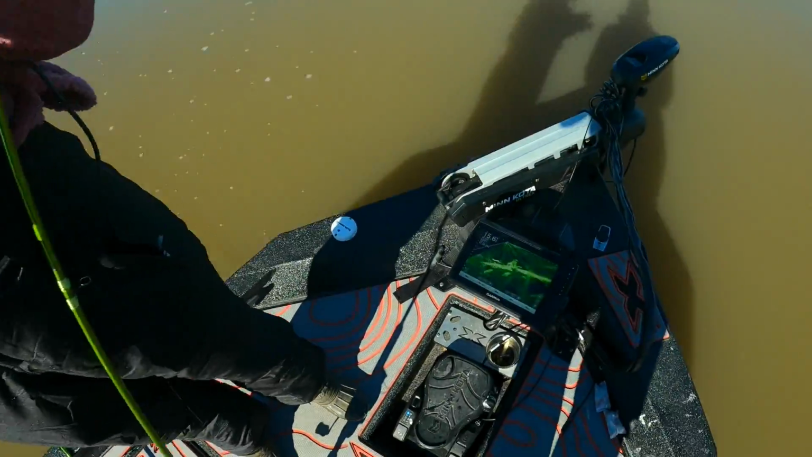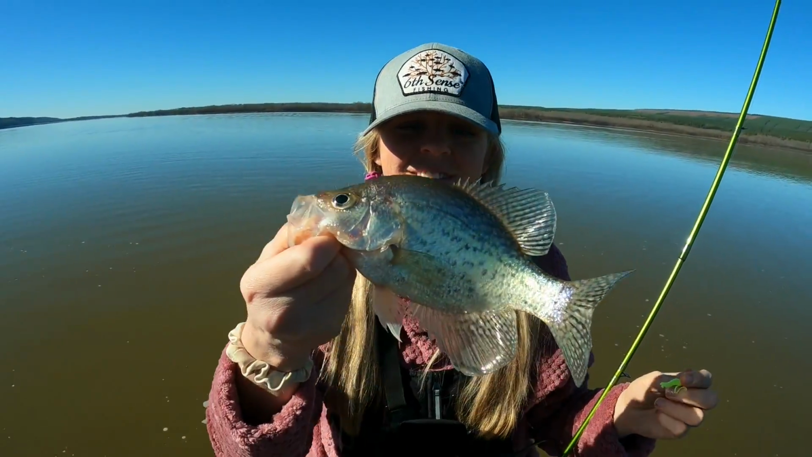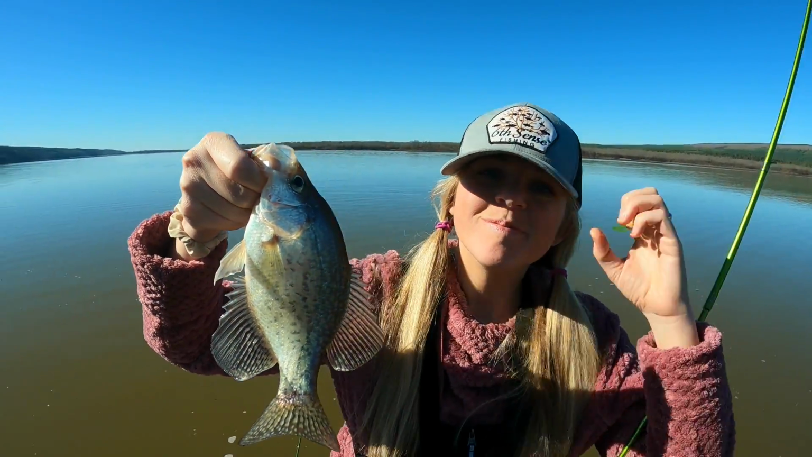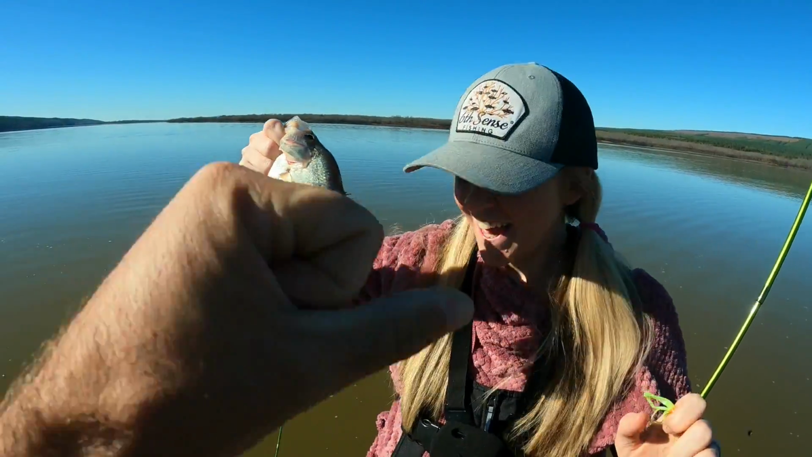Beautiful black crappie. We've got this really nice looking big old laydown. It seems like every laydown we've come to has had some fish, but this is the first nice looking one. So we'll throw them in the cooler or a live well and see if we get some more. Heck yeah. Give me some.